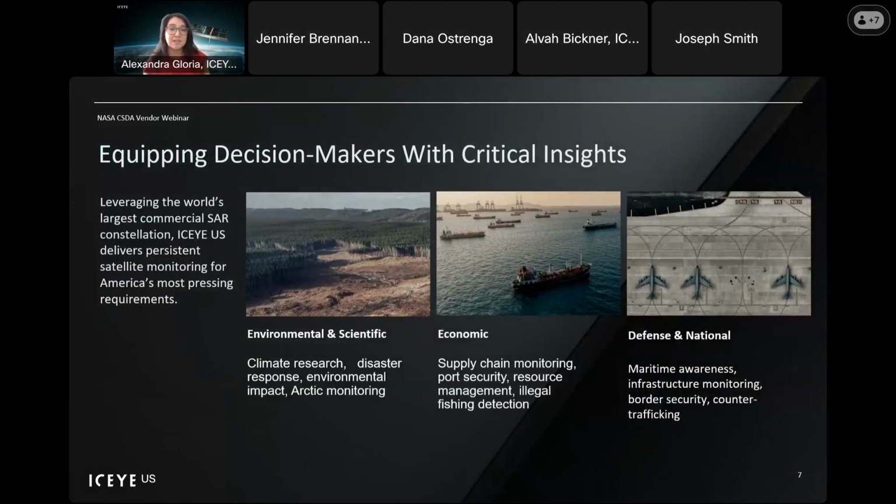If you're interested in climate research, disaster response, perhaps even resource management or maritime awareness, ICEYE is going to be able to really support those decision makers. With that persistent coverage, we're able to help scientists, economists, as well as security advisors solve their problems.